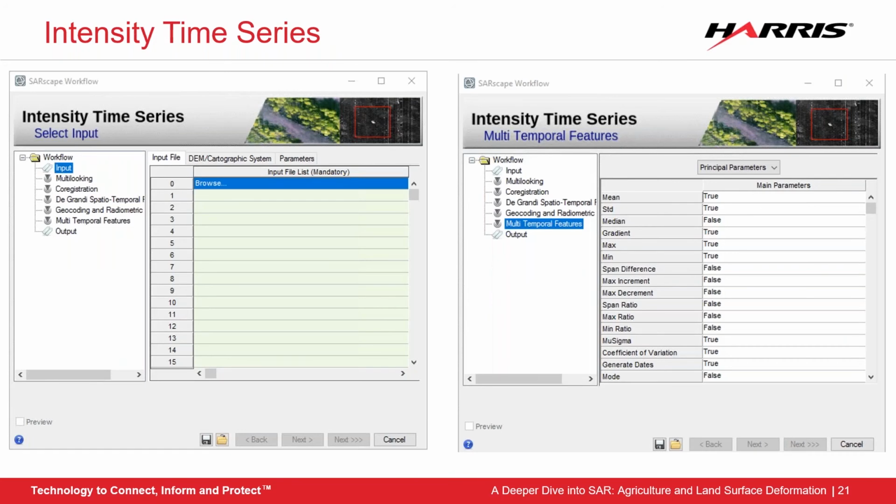All of our SAR datasets were run through the Intensity Time Series workflow. This workflow goes through all of the pre-processing steps that we have gone over in the previous webinars. Multi-looking is used to remove noise by averaging over pixels in our areas. By averaging over pixels, this does reduce the resolution, but also reduces the speckle that occurs.